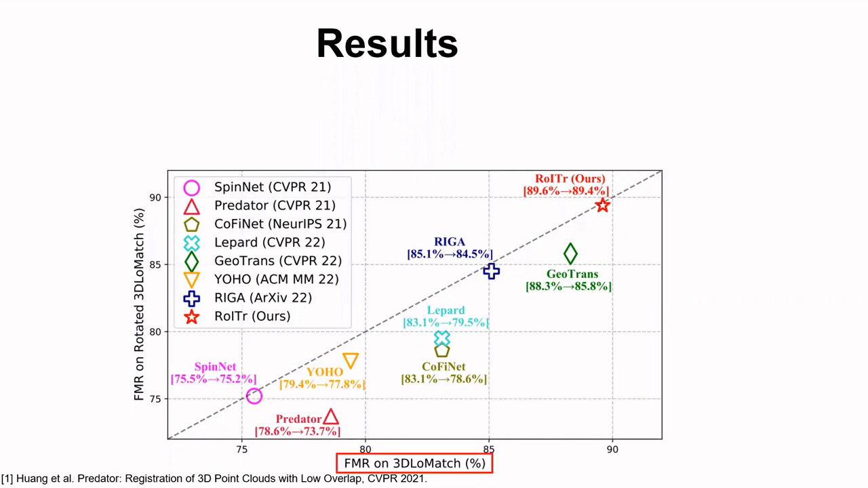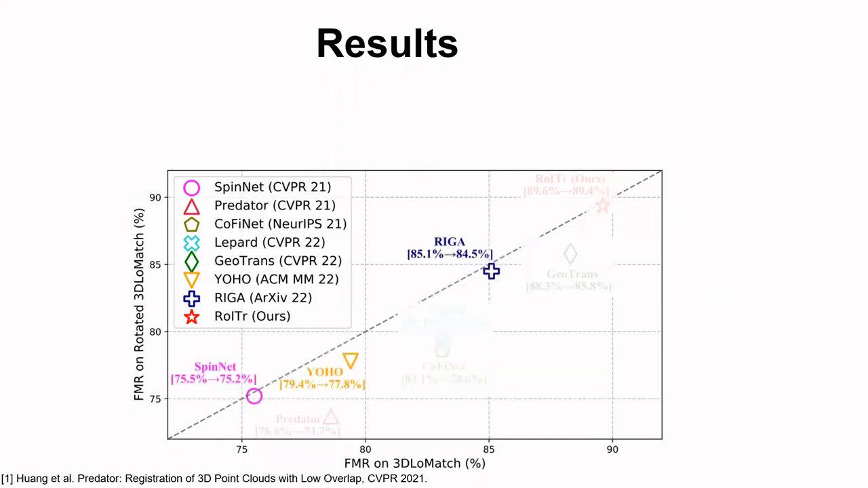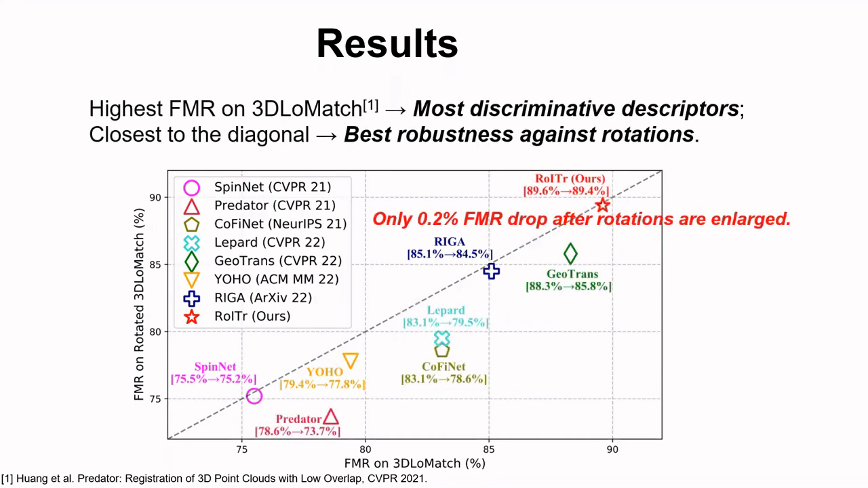Here we show the results. The x-axis is the feature metric we call on 3DMatch, while the y-axis is the same metric with enlarged rotations. For previous methods, those rotation-sensitive ones learn more discriminative descriptors, demonstrated as the rightmost scatters, while the rotation-invariant ones are more robust against enlarged rotations, shown as being closer to the diagonal. Our method possesses the advantages from both sides. It has the most discriminative descriptors and the best robustness against rotations.